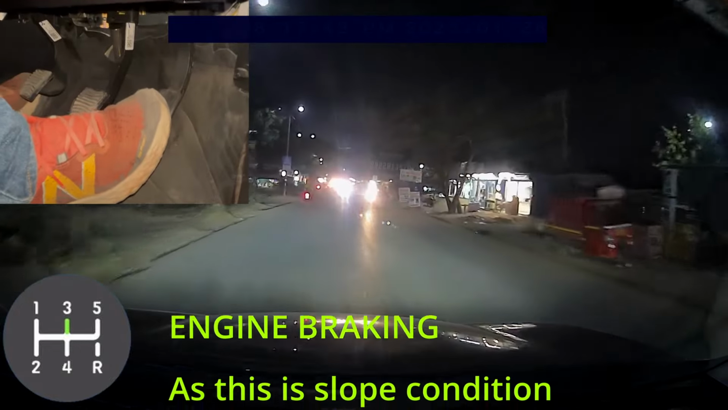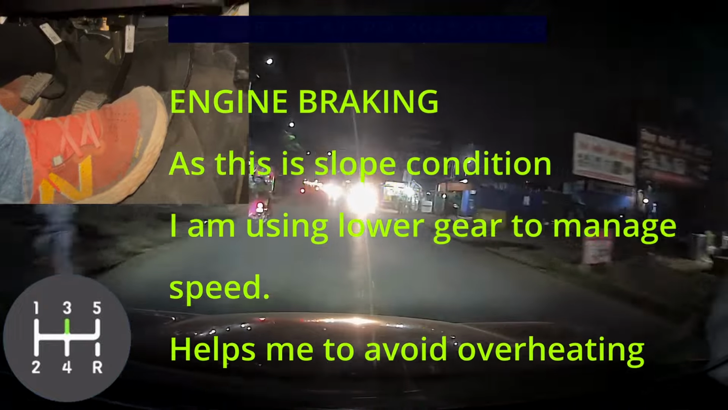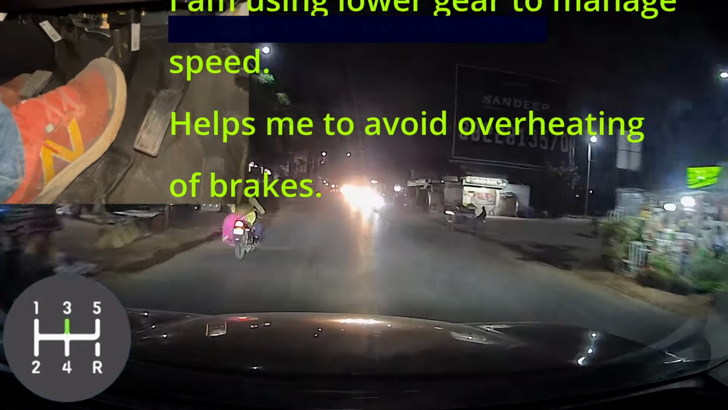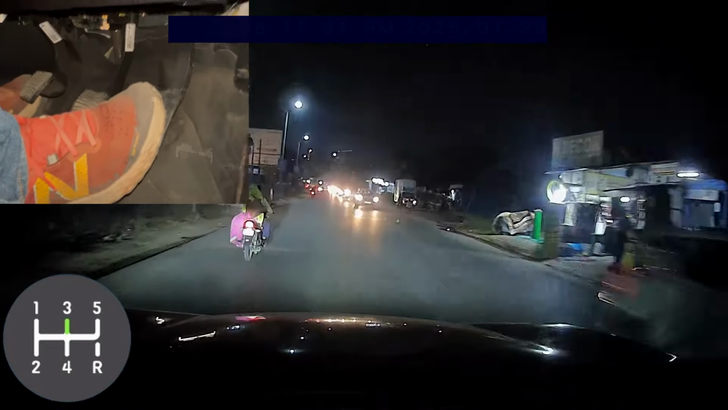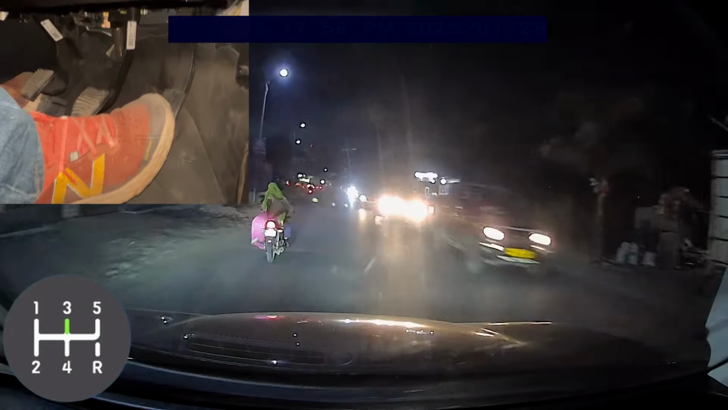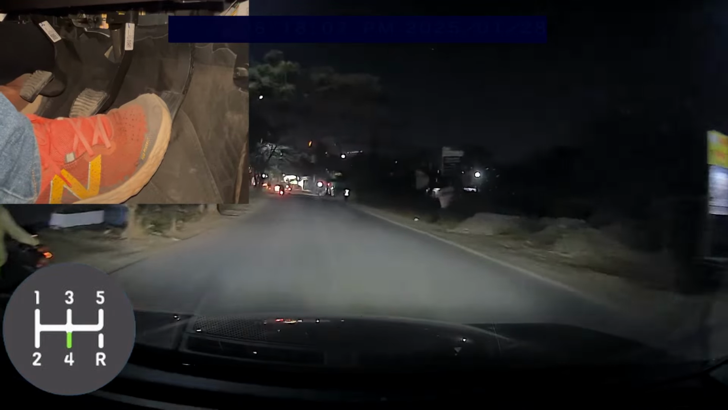Now the road elevation is kind of downhill, so the road is going down, it is a slope. The car is automatically getting speed, so I have to press the brake a little bit because I wanted to control my speed. There is a bike in front of me, I cannot overtake, I cannot bypass him. Now I can, and now I will upshift to the fourth gear.